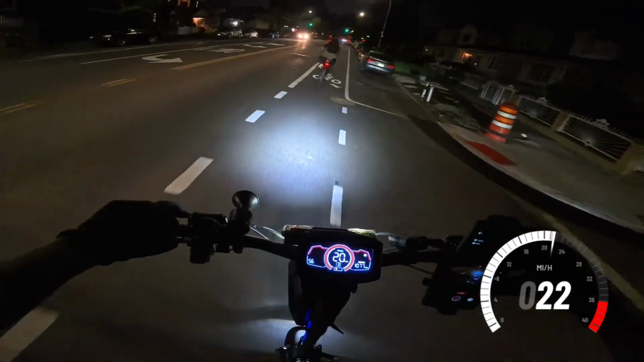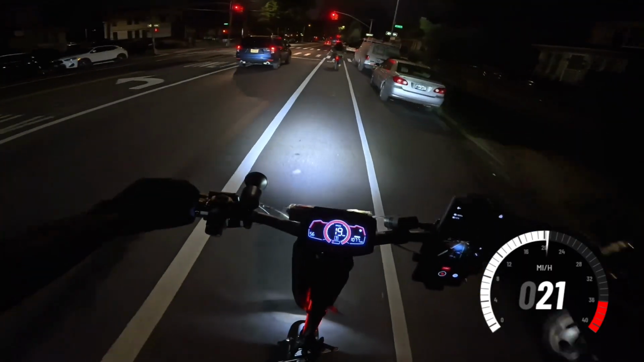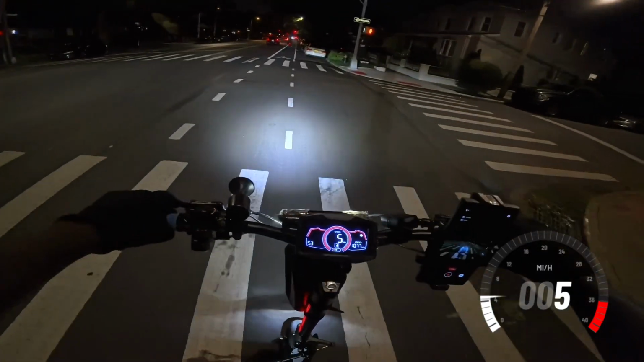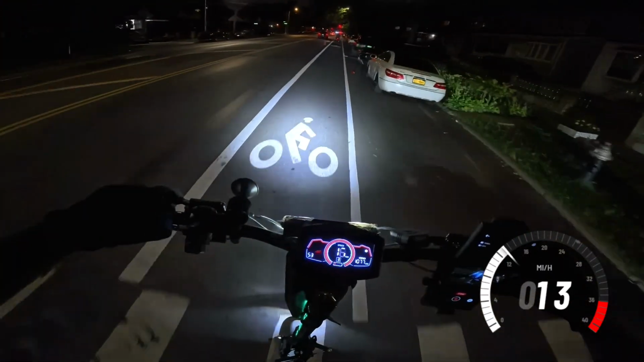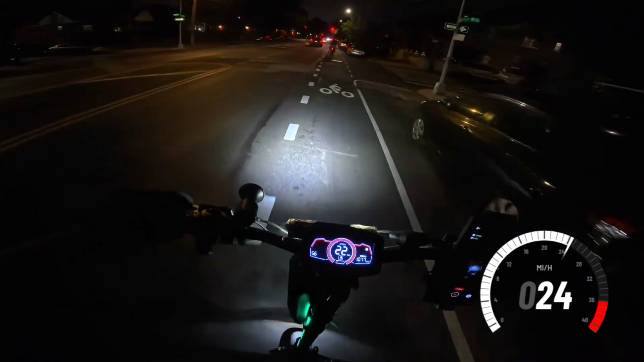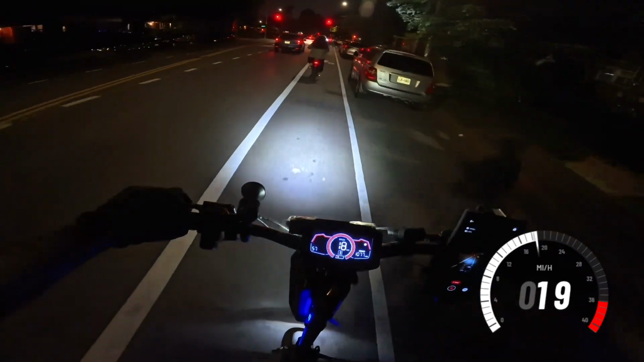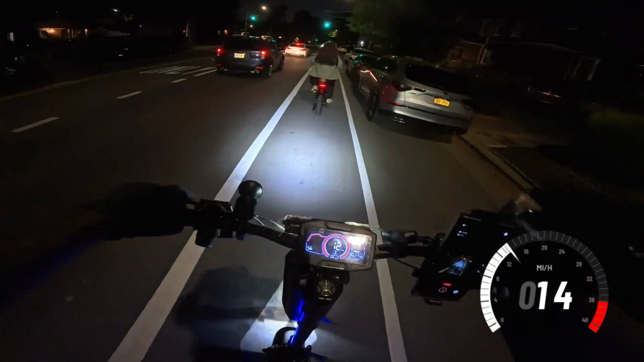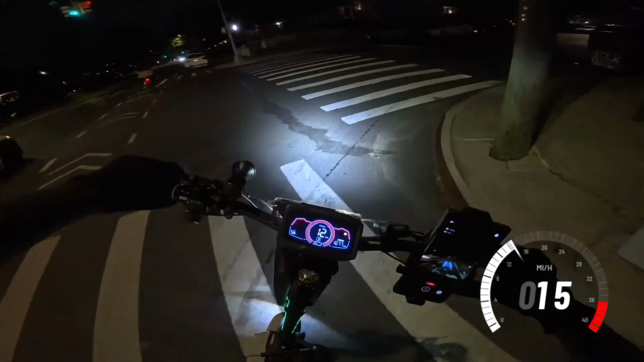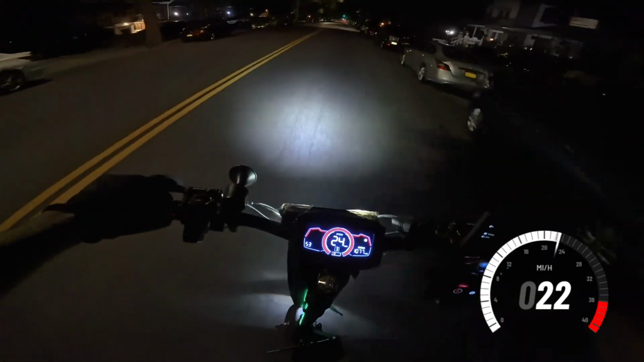For going 5 over the current speed limit cap on e-bikes and e-scooters. Alright, this is the second speed camera on this block that I triggered last night.